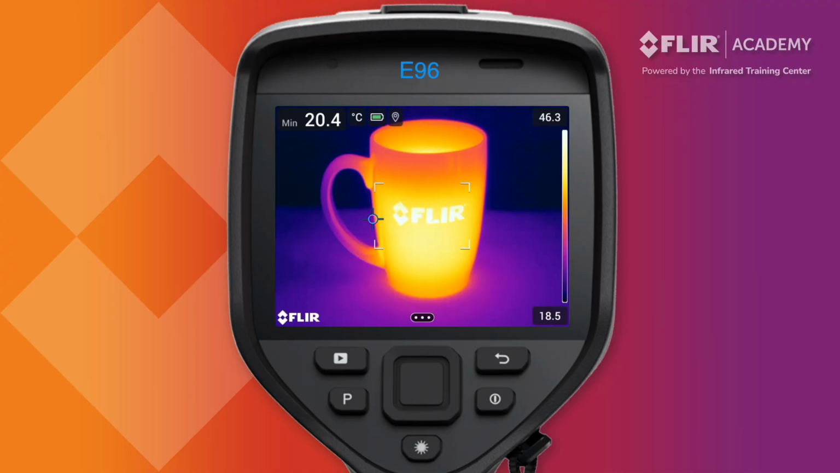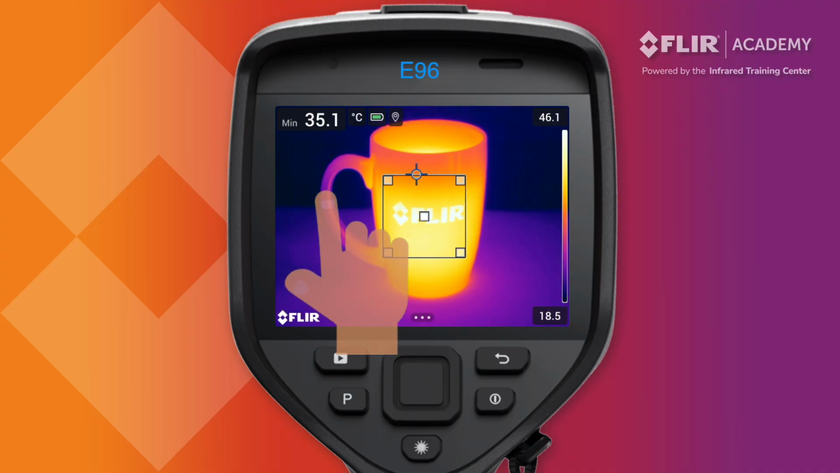Also, when an area box is selected, touch any of the corners to highlight the box. Now, dragging the corner will resize the measurement area. Operators can also touch and drag the center point to move the area box around the display. Tap anywhere off of the box or press the back button to remove the outline.